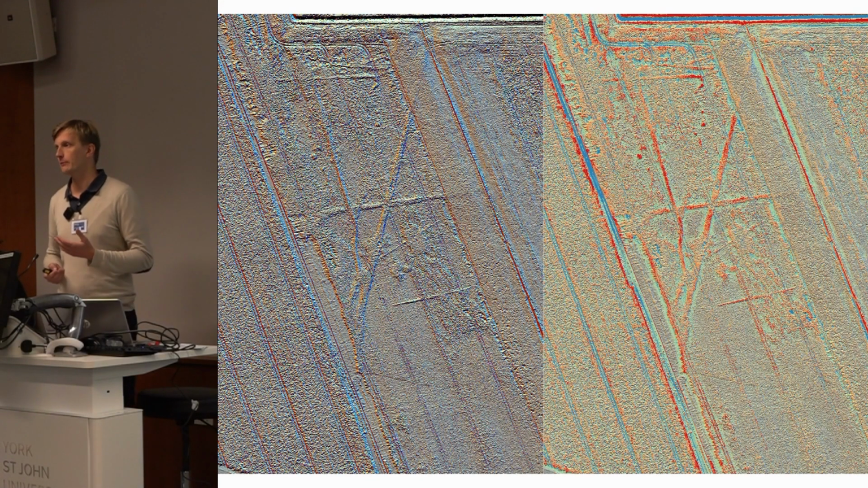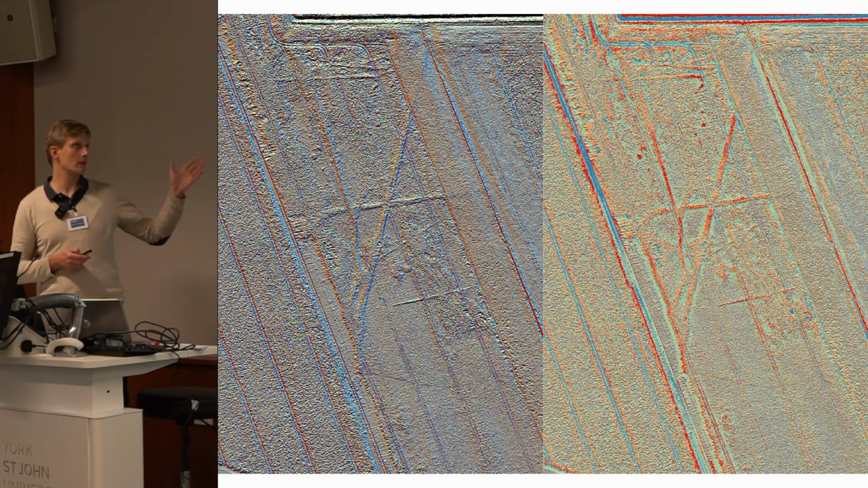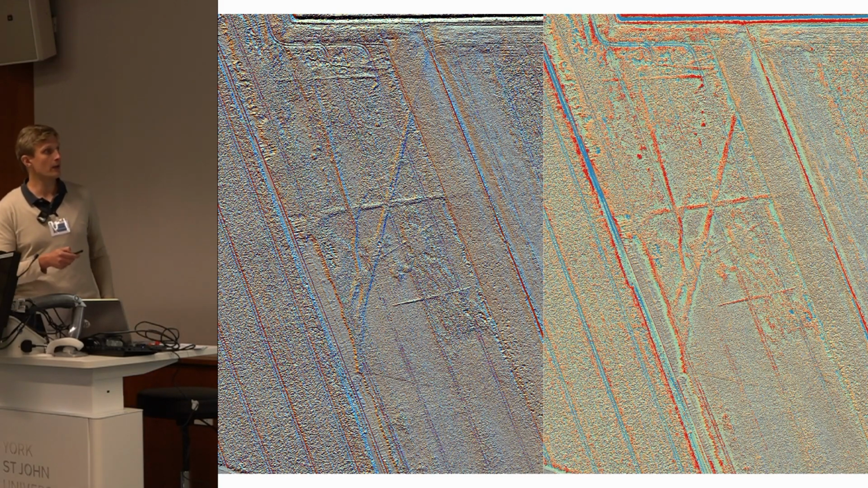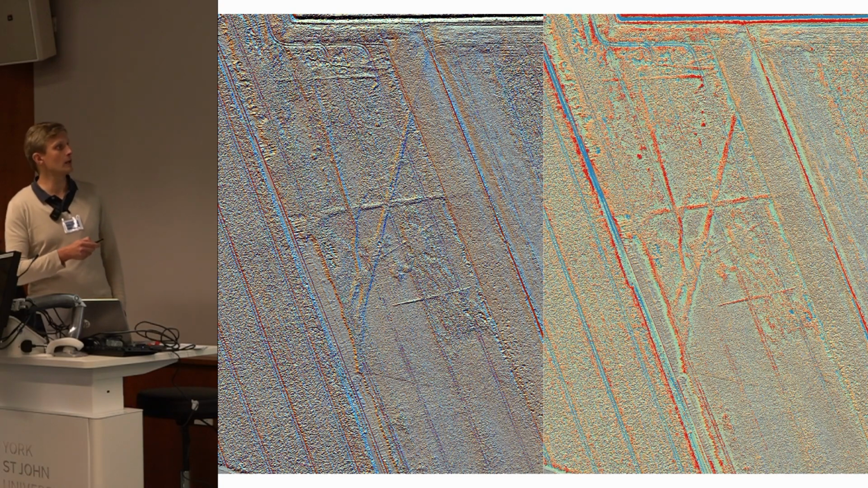It's a 25 centimeter pixel size, and we get a 3-dimensional hillshade on the left-hand side, overlaid by a local relief model on the right-hand side. You can see not only that the bigger features, the drains, are showing quite clearly, but you can really see the details of all of those bits that are scattered across the field, also the bigger picture here.